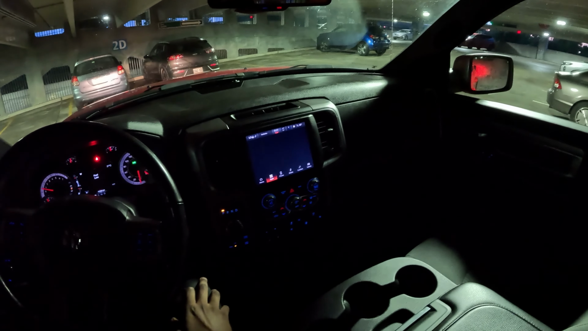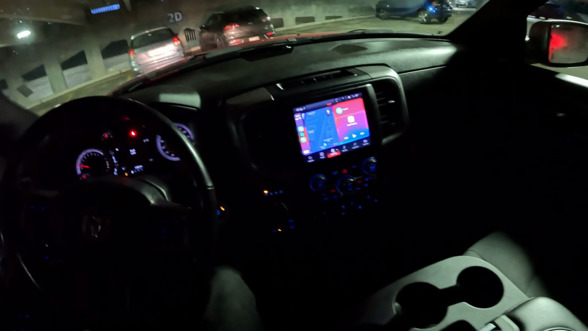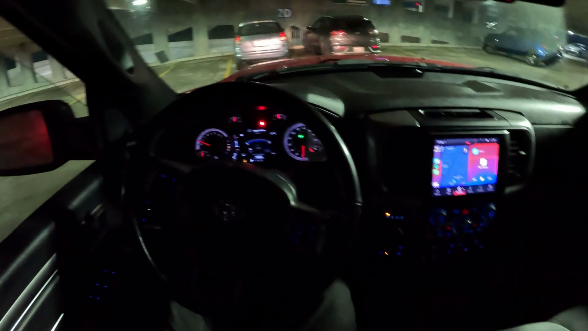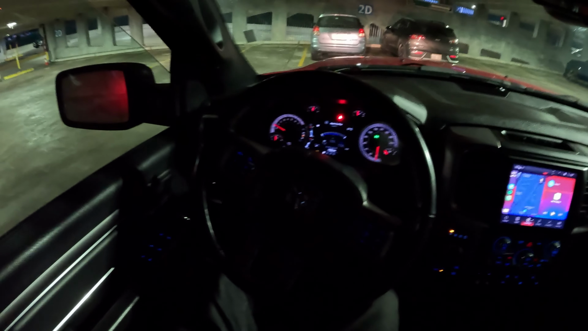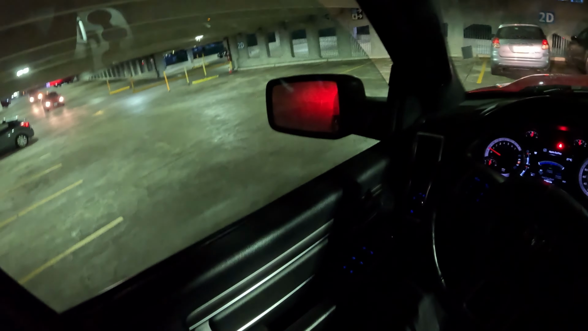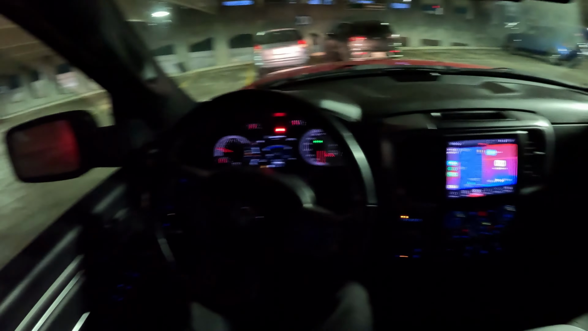Ladies and gentlemen, we're in another truck and we have low fuel, but we'll ignore that for now. 2022 Ram 1500 with a 5.7 liter Hemi. As you can see, we're in some underground parking, so we're gonna do a quick little walk around, get out of here. But some quick specs about this one.